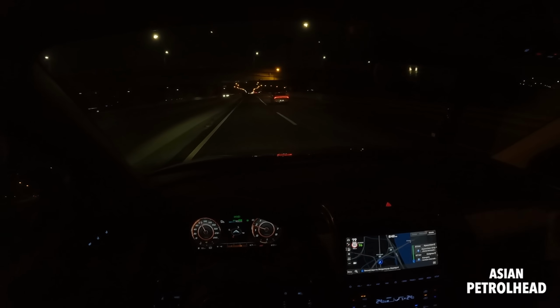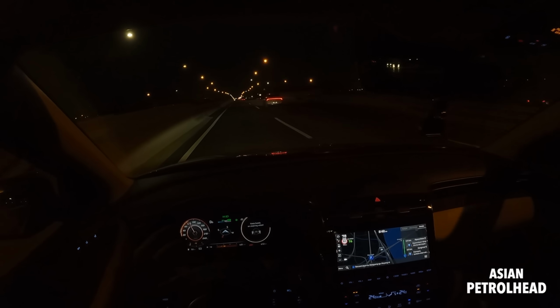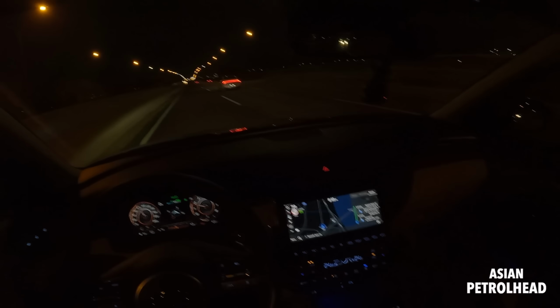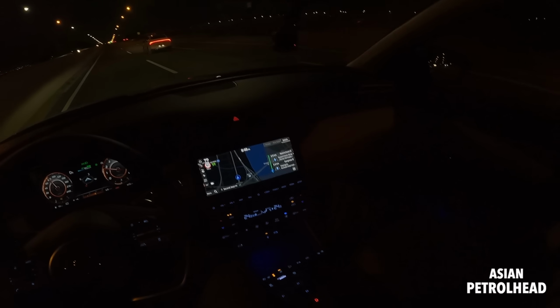And like I showed you during the daytime review, it's got a very nice lane keep assist and adaptive cruise control. It's a very delicate system, placing the car right in the center, and if there was a car, it would also keep a safe distance from the car in front. And it's a very easy system. Just like I told you, it will even work during rush hour, so it's a very nice system.